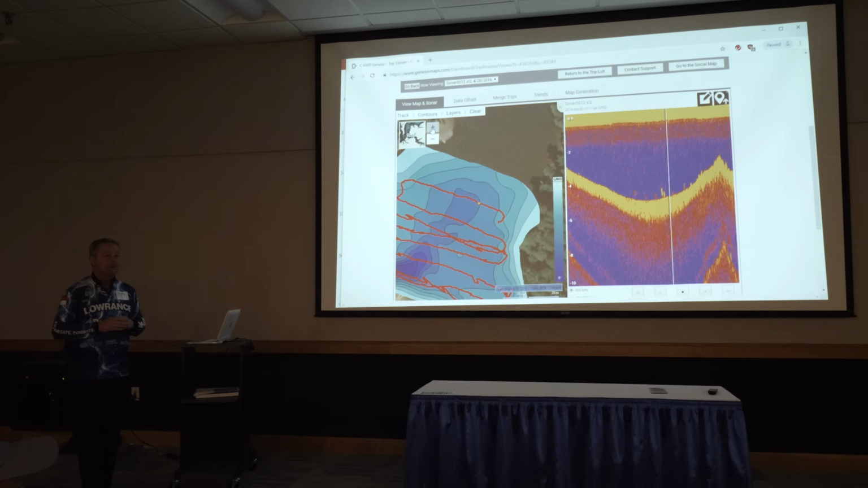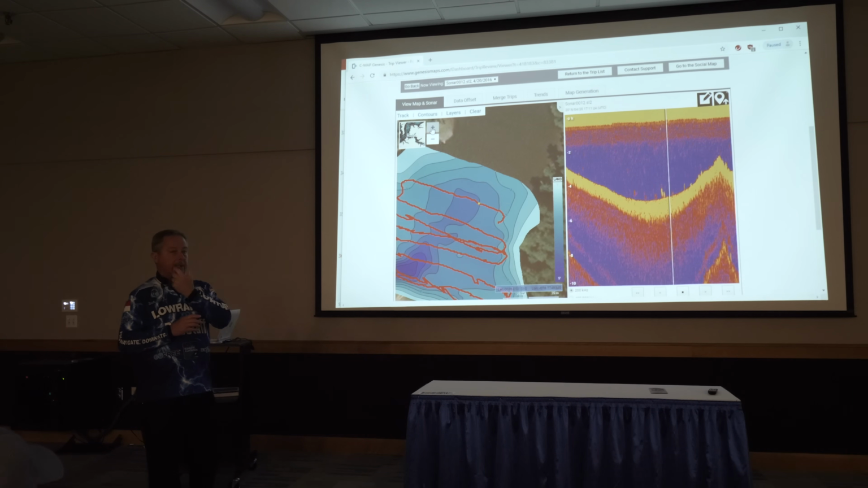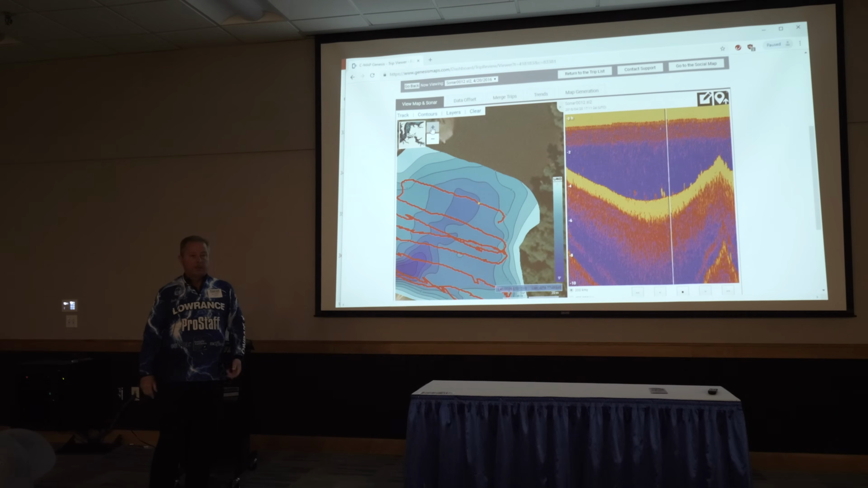Yes, sir? What were the two buttons or commands in your unit that you needed to push to get started with the mapping? You start in the Sonar menu, log Sonar, and then it's going to ask you to save to the unit or to a chip, an SD card, and you just pick which one and go, and then it starts logging.